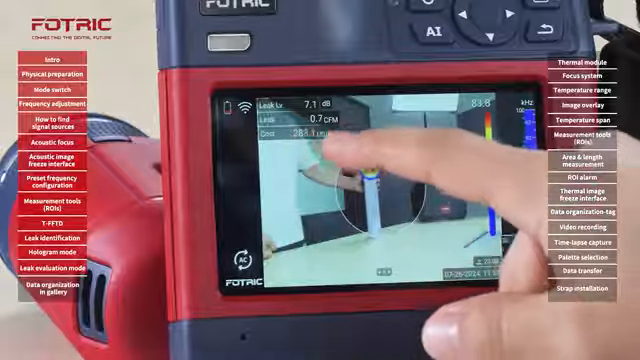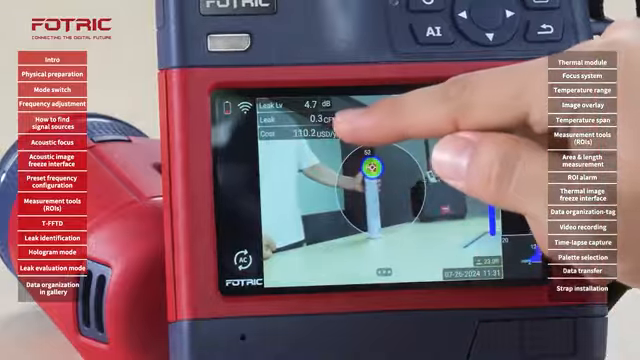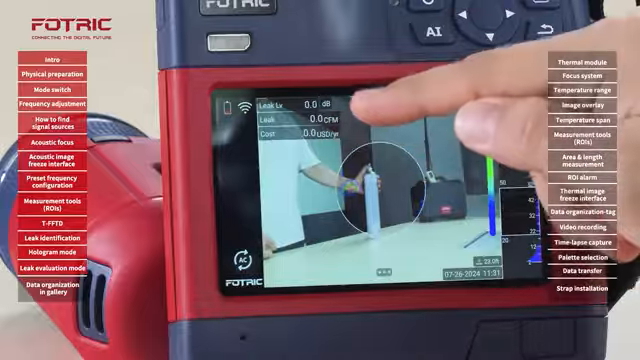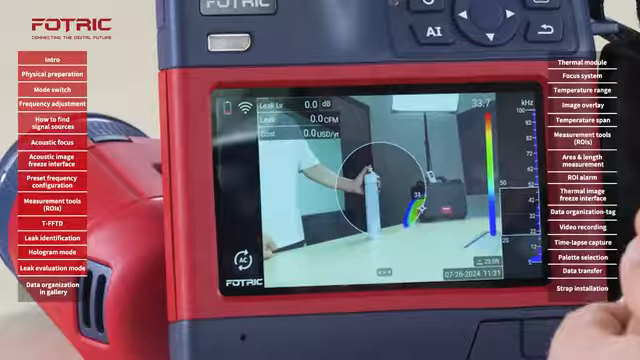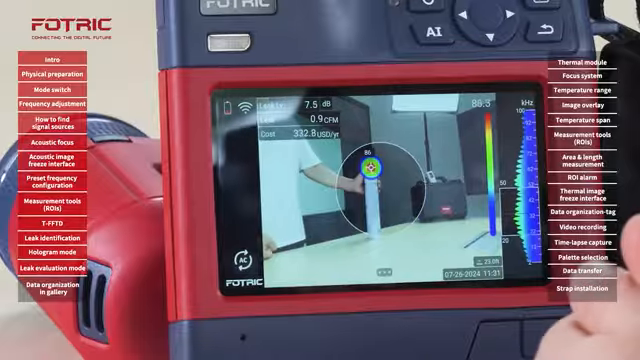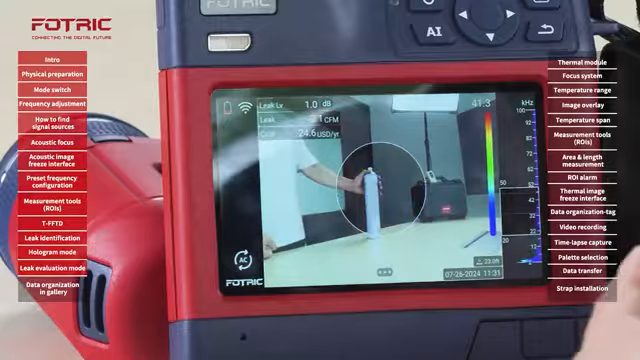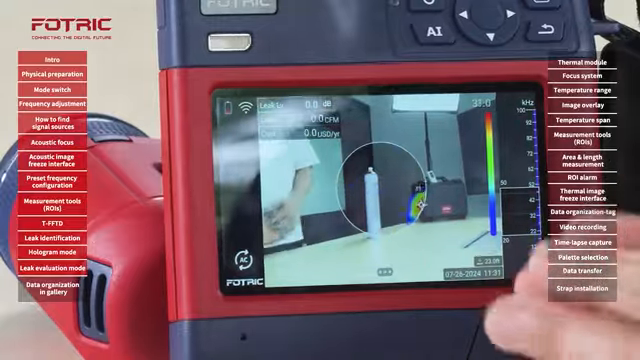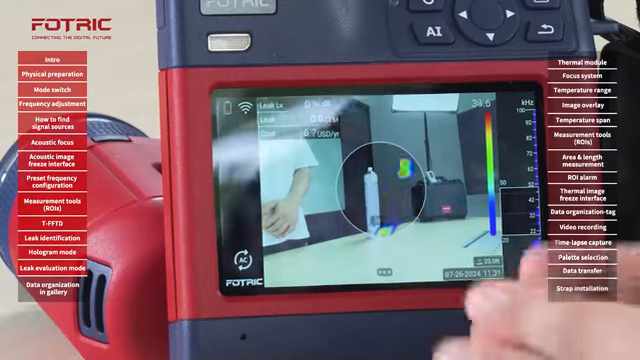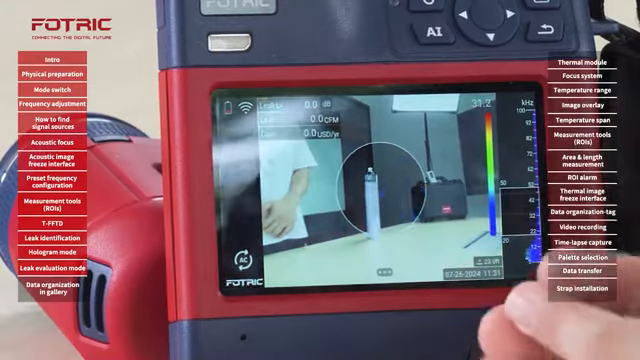See how the value has been multiplied, and also the camera is giving me an idea of how big the leak is in flow, the leak level, and the cost. So with this tool, after creating multiple pictures of the different leaks that you have determined, your report will give an idea to the maintenance and reliability team of which leaks need to be addressed first.